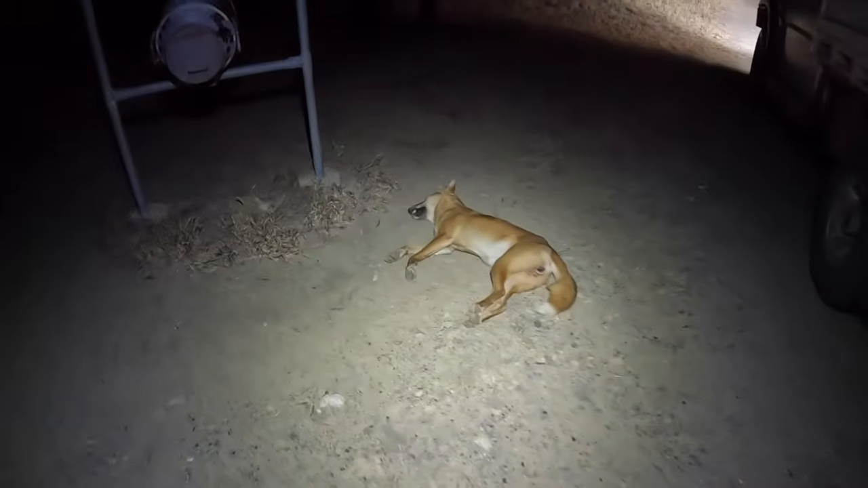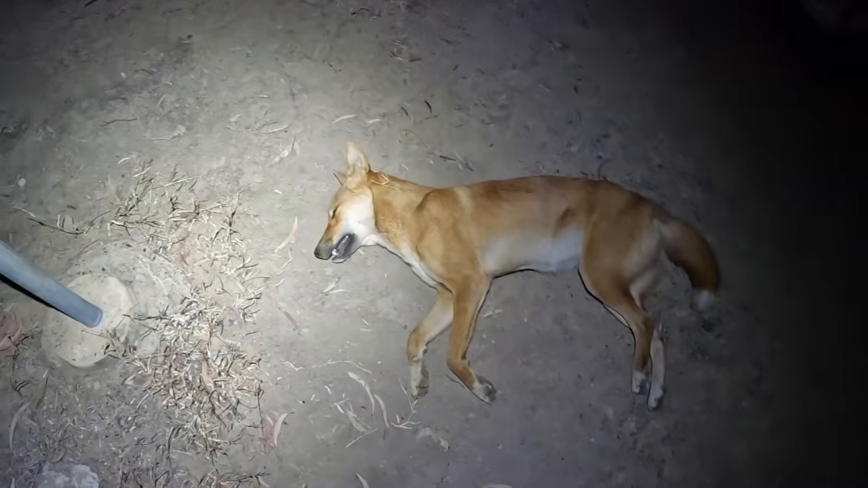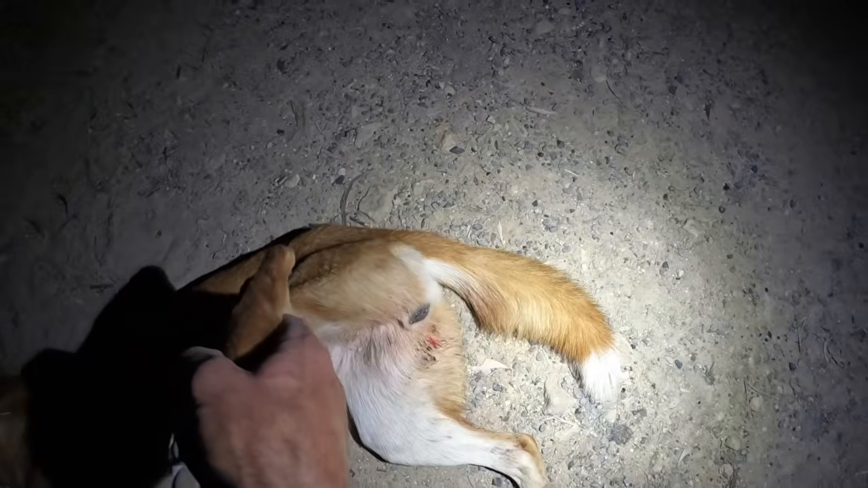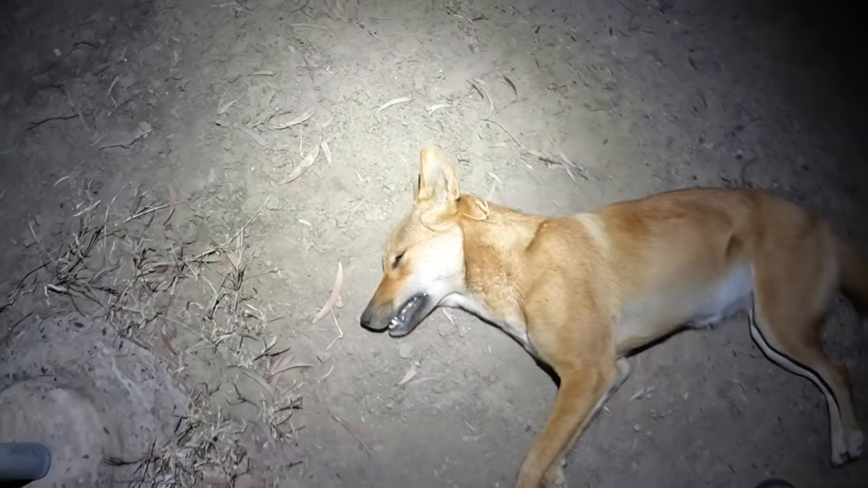Well, I just got a call from the neighbour and he says he's just shot this bitch. And he's left it here at the mailbox for me. He was just heading out there on his track. She's on heat, I reckon. There's a bit of blood coming out of her rear end.